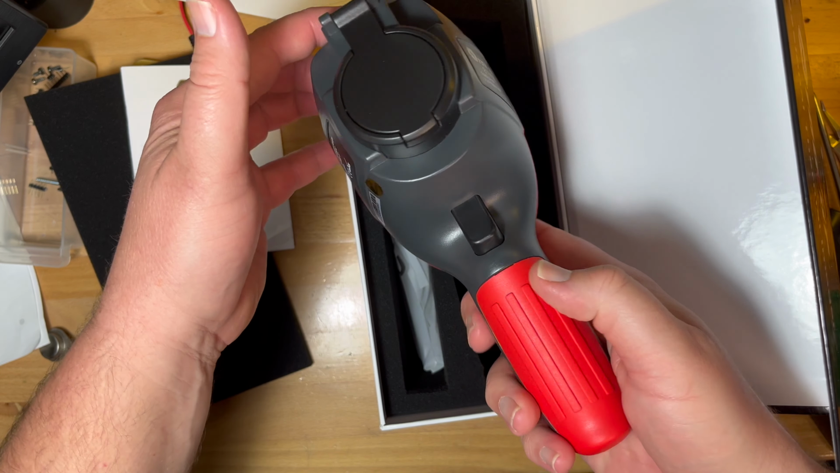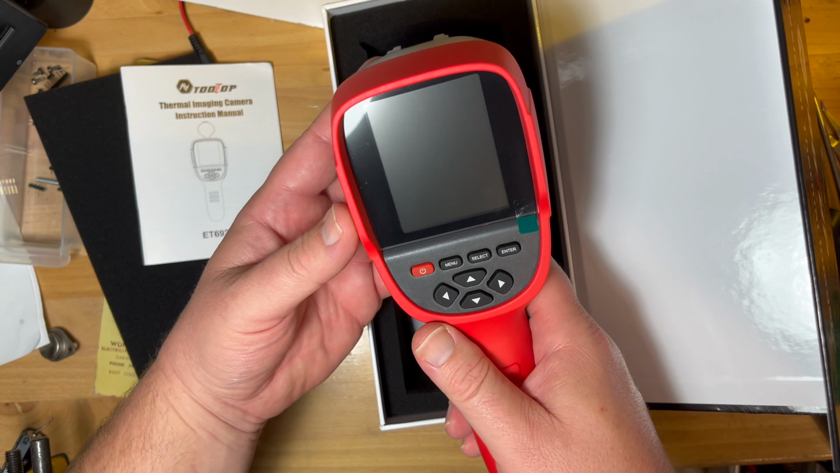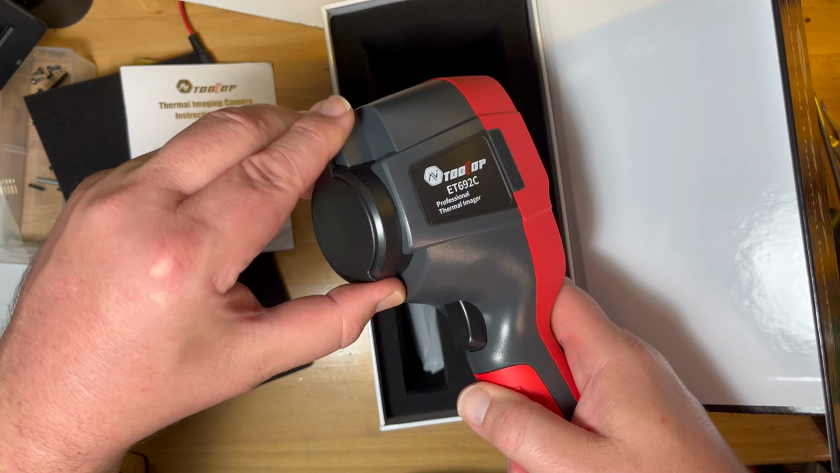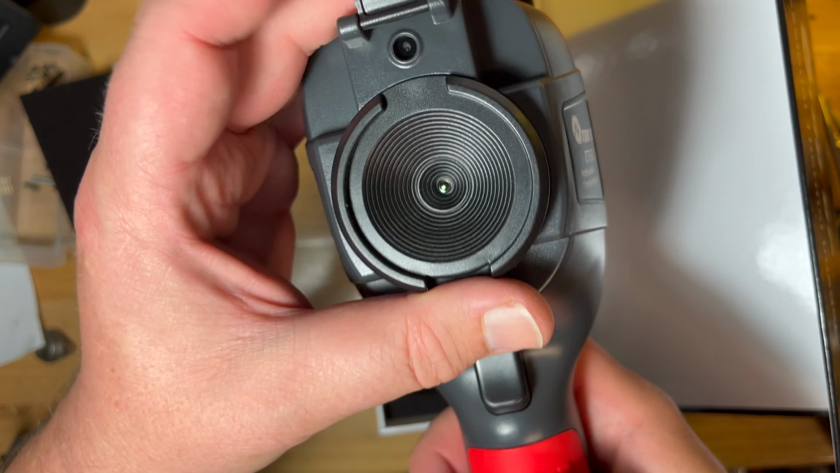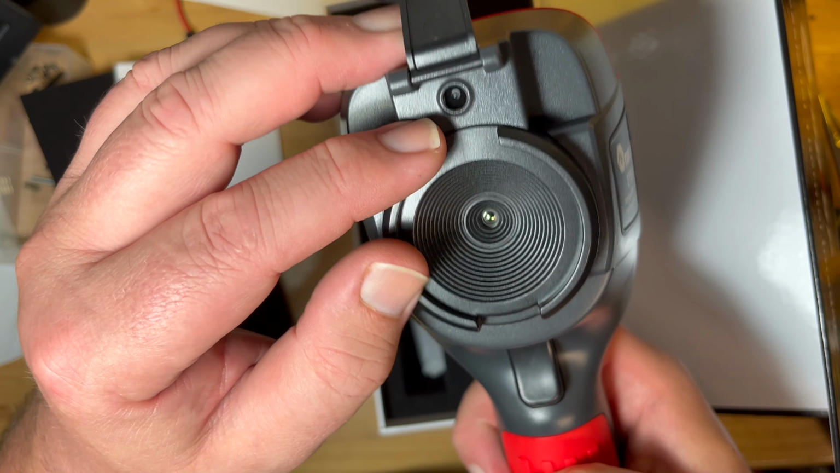It's apparently got 6 gigabytes of internal memory, so you can actually record a video. Tiny little lens. So a lens up there and a lens there.